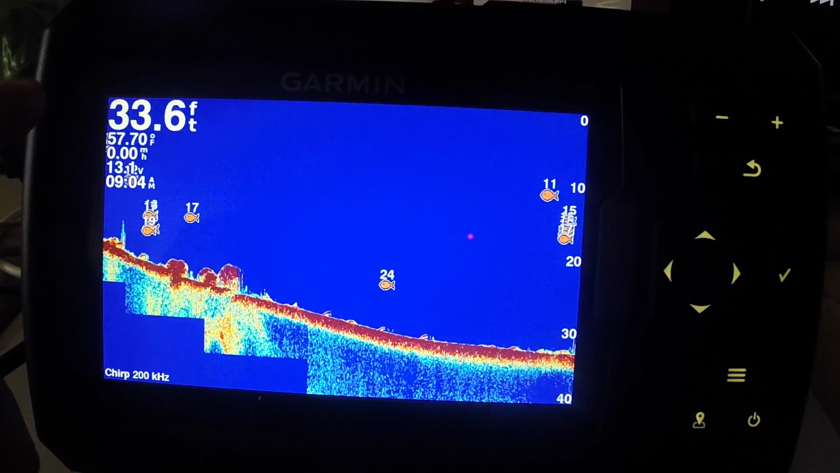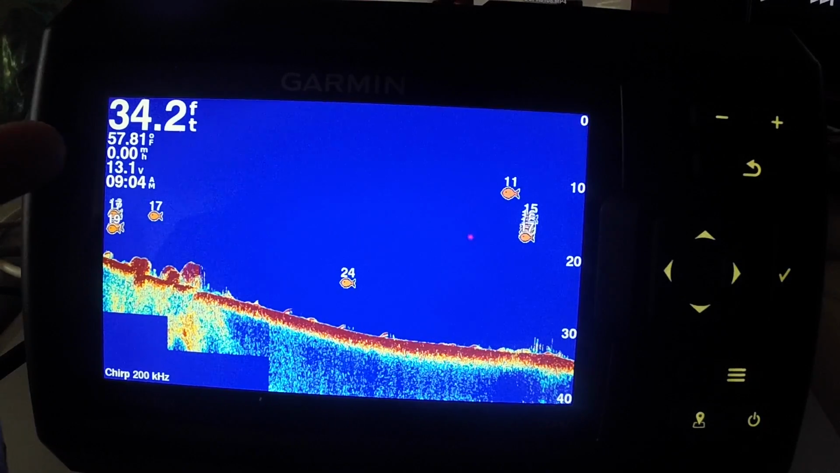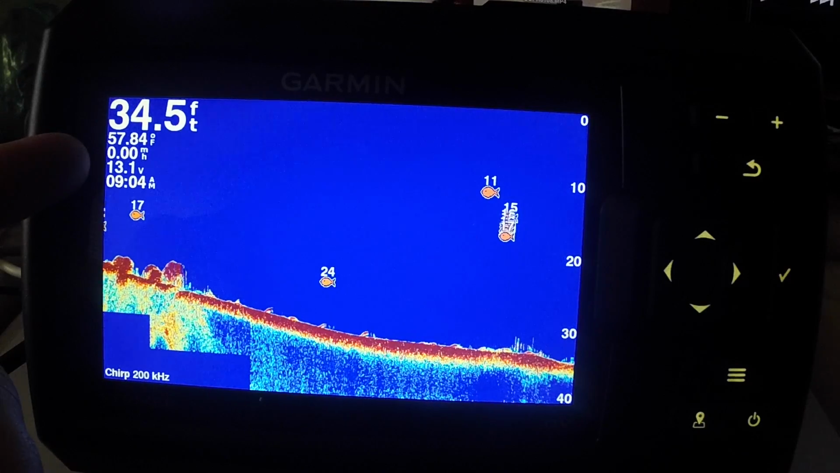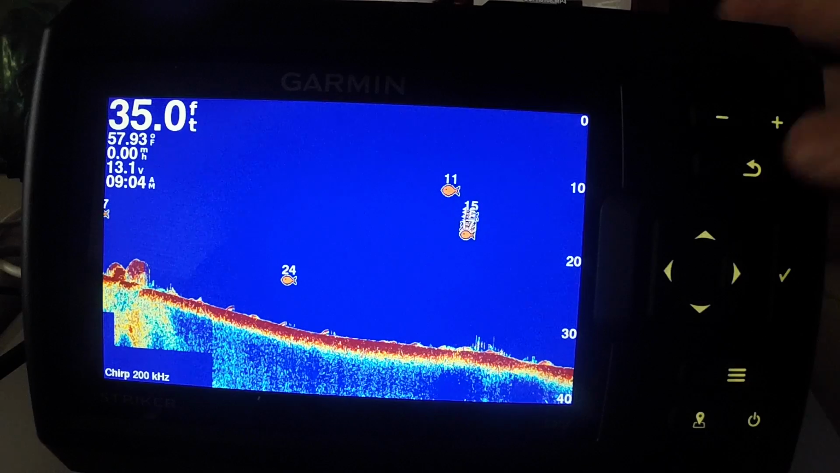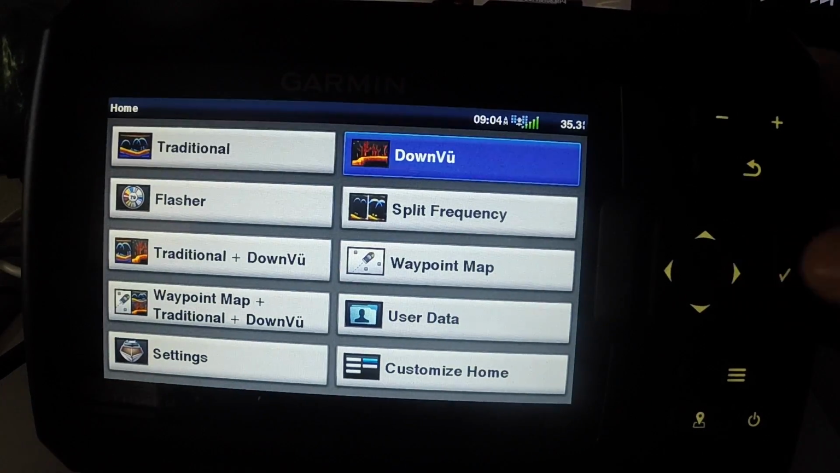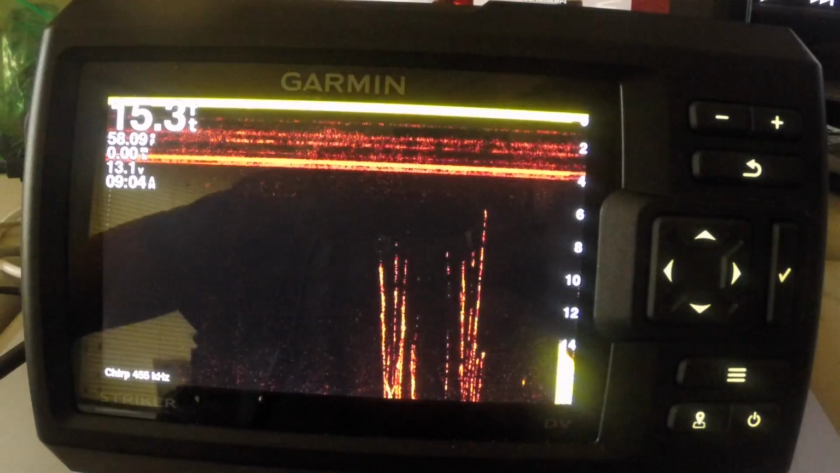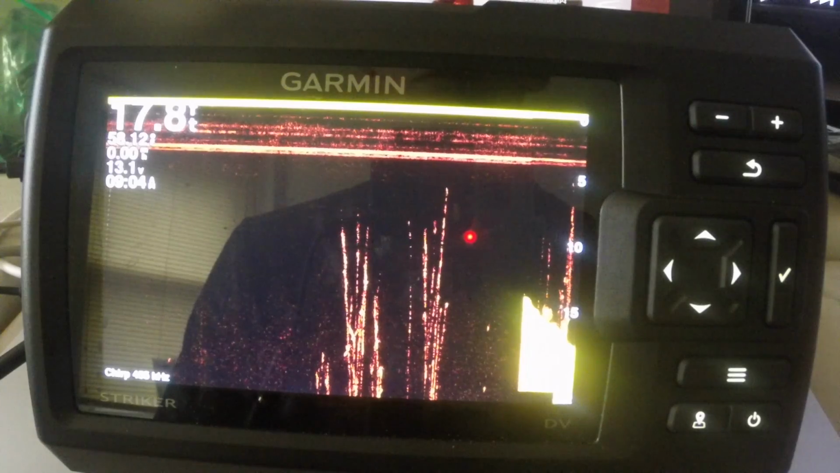And then on your top left corner, I forgot to point this out, you've got your water depth, so 34 feet. Water temperature, 57. Miles per hour you're traveling. That next one has something to do with the battery, and then your time, which is really nice. So I'm going to go back to my main menu here, and I'm going to go to my next option, which is down view. This is your basic down view menu.